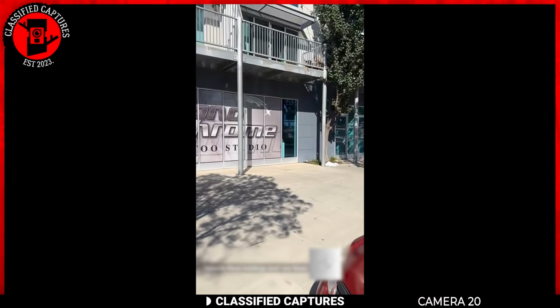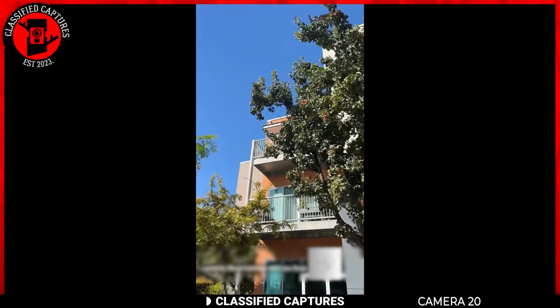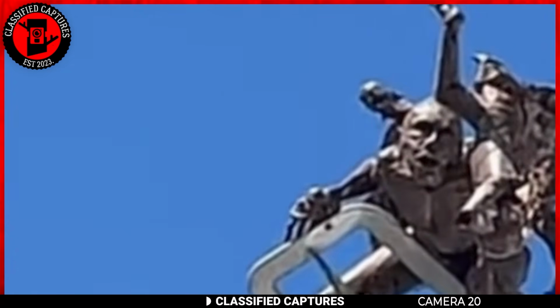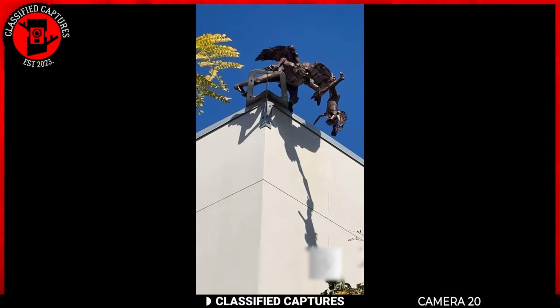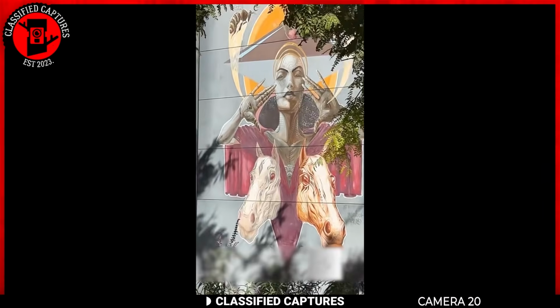A woman was walking by a building in Fresno when she noticed something strange. On this building, there were some rather odd-looking statues. The statues were strange and unsettling. One of them appeared to be a winged creature, almost like a gargoyle, tossing a baby angel. There were other equally eerie statues, along with some unusual paintings covering the building's exterior.